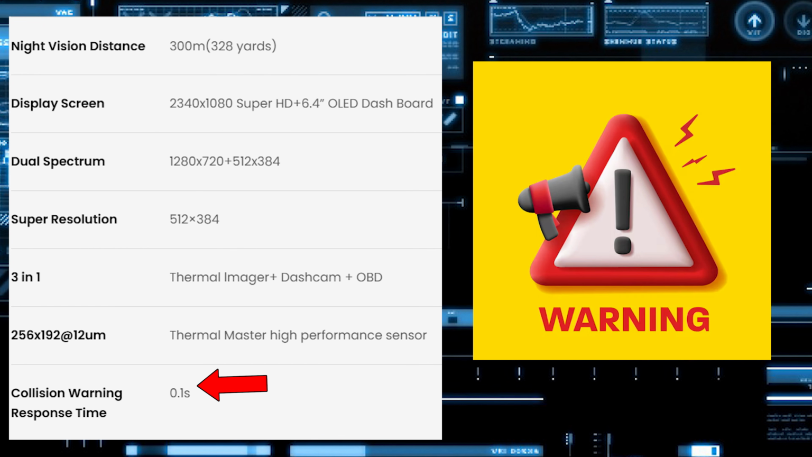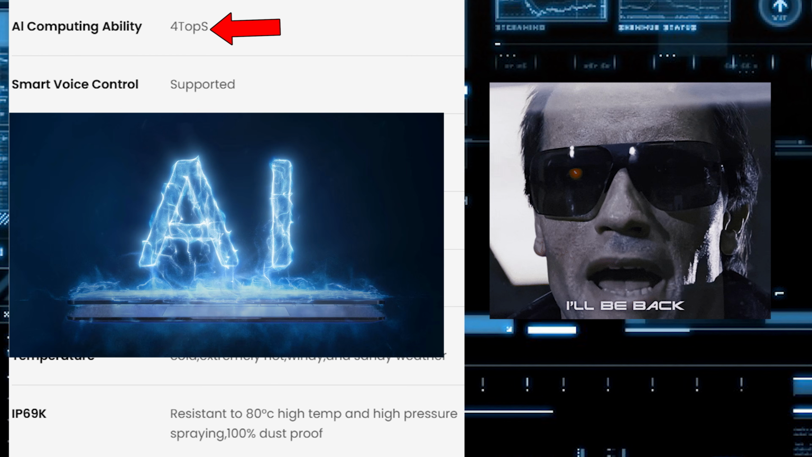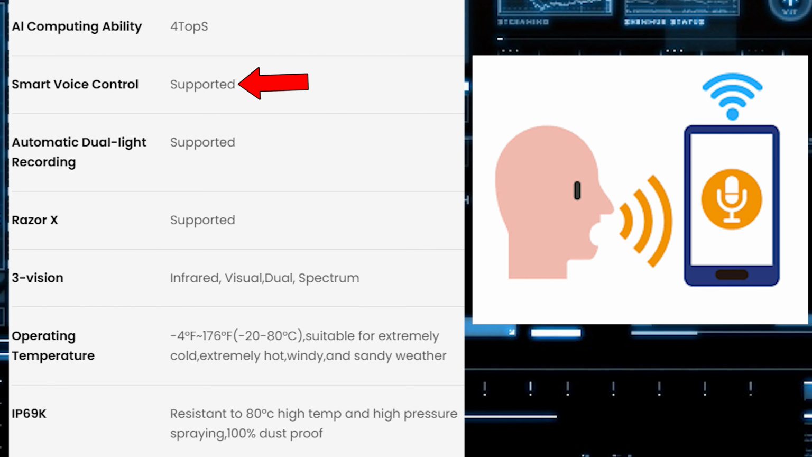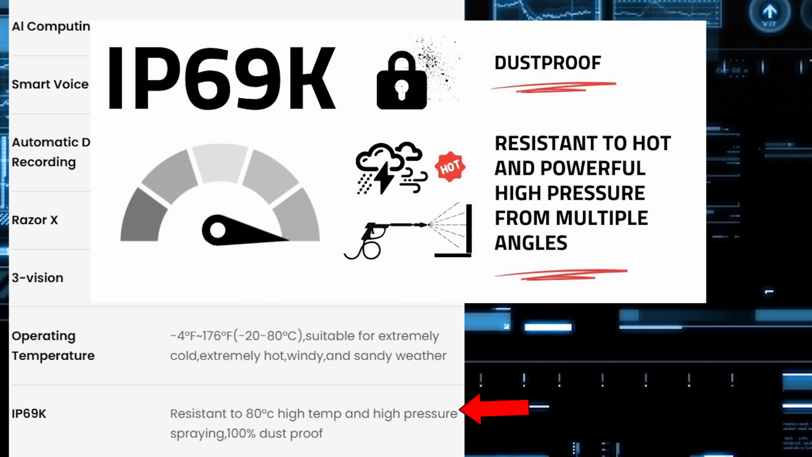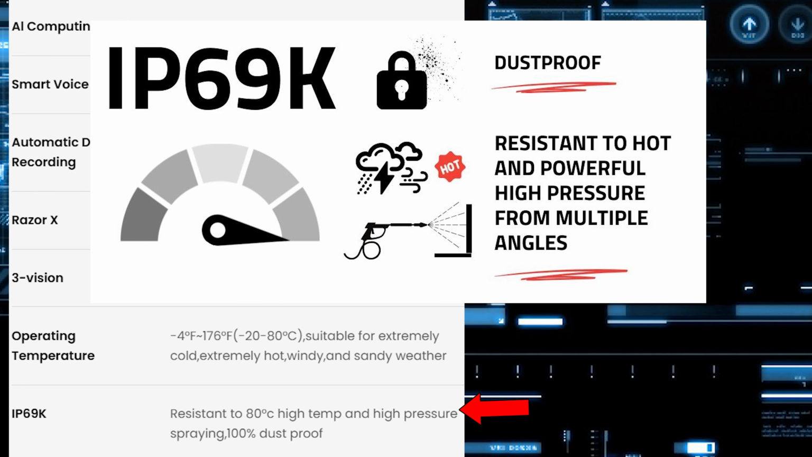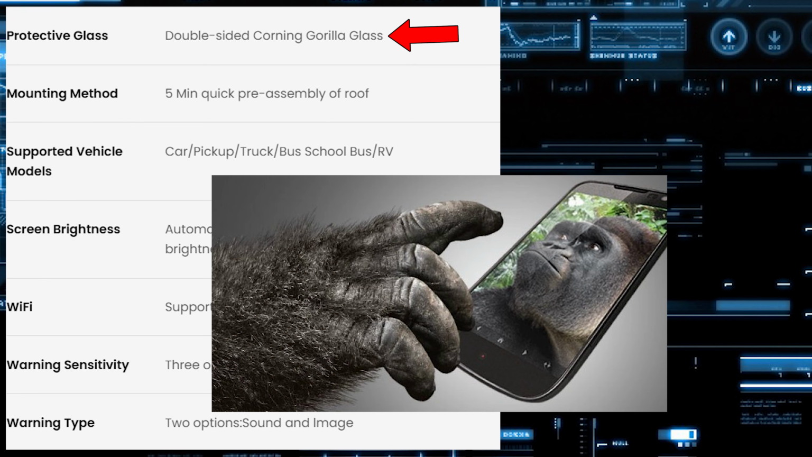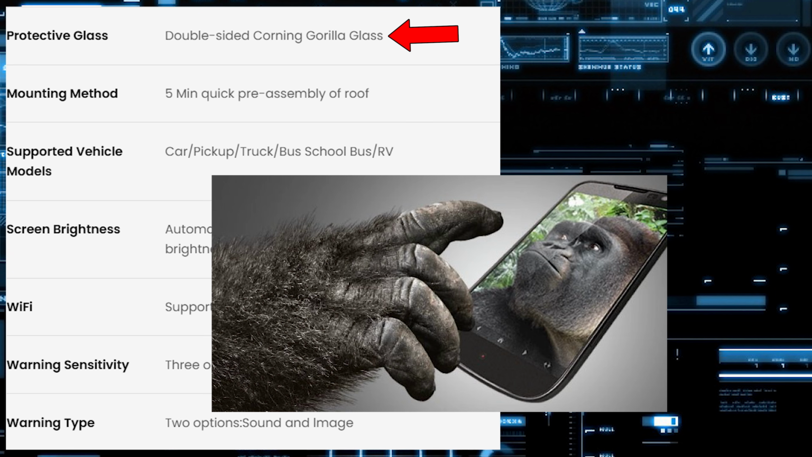The collision warning response time is 0.1 second. The AI computing capability is 4 trillion operations per second. That's a lot. It features voice command control as well. It's IP69K, resistant to 80 Celsius high temperature and high pressure spraying, 100% dust proof. This specification did not specify where the double-sided Corning Gorilla Glass is. Could be the screen, could be just a protector of the lens, I don't know, but somewhere there is.